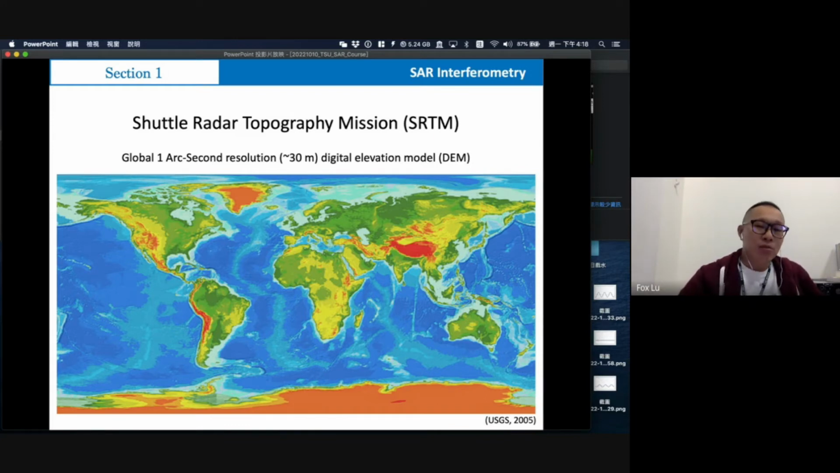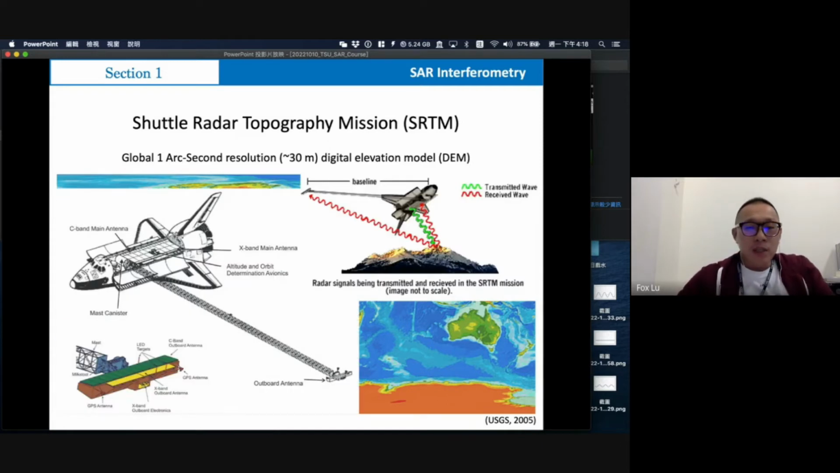And how they get these DEMs is they launch a shuttle, and in this shuttle there are two C-band antennas and two X-band antennas.